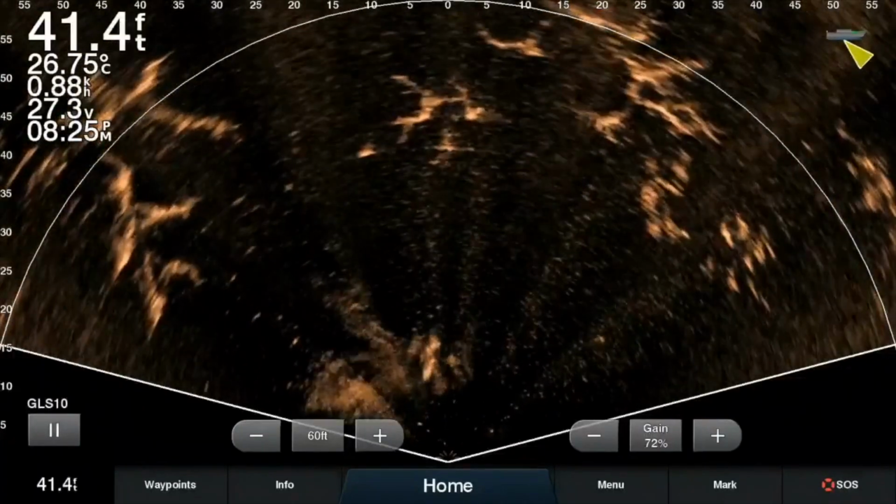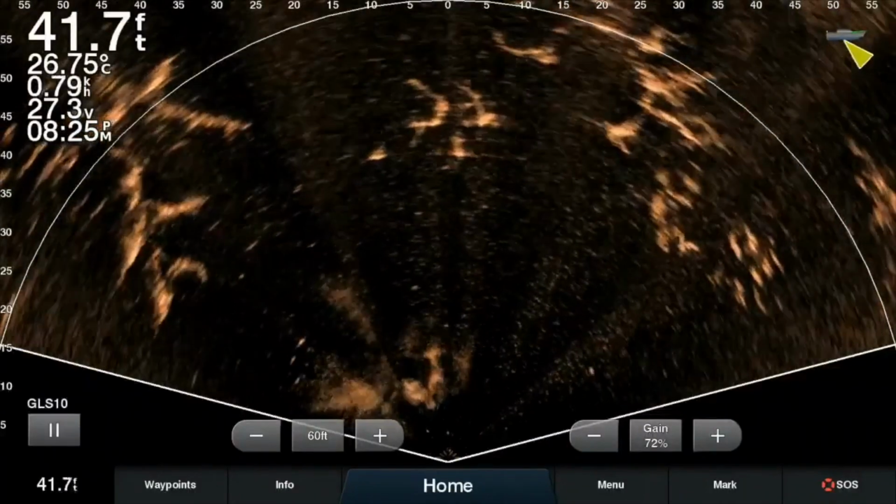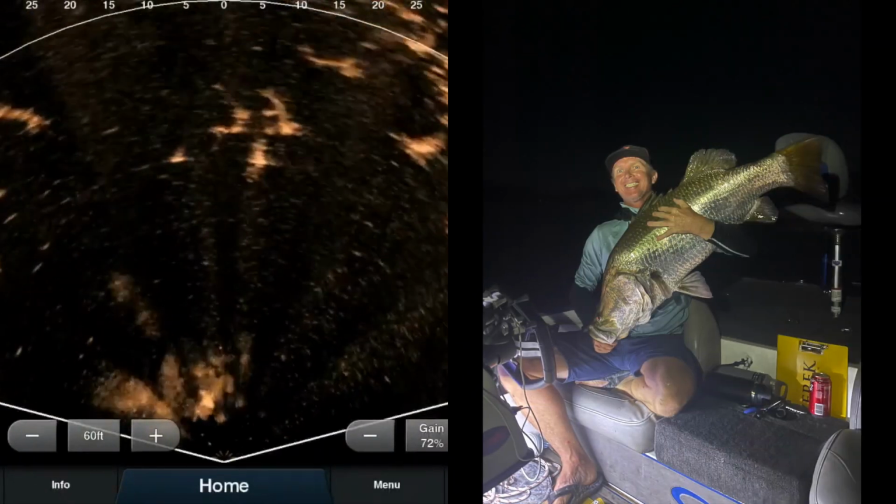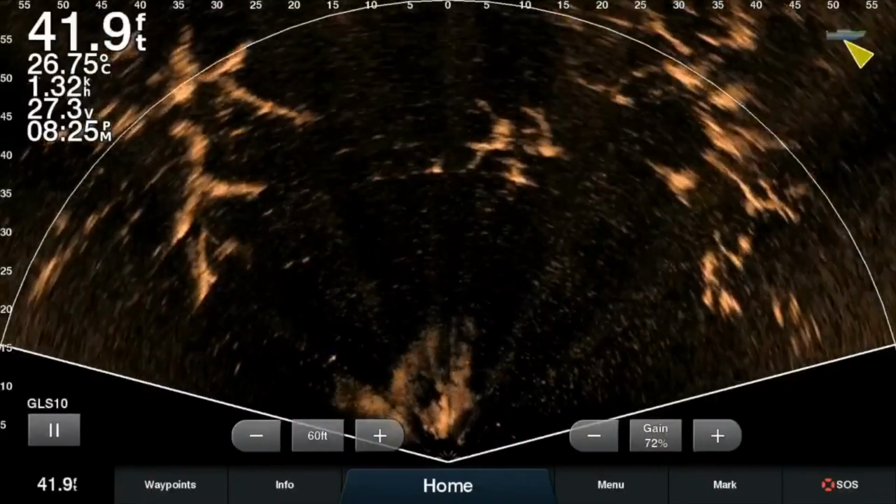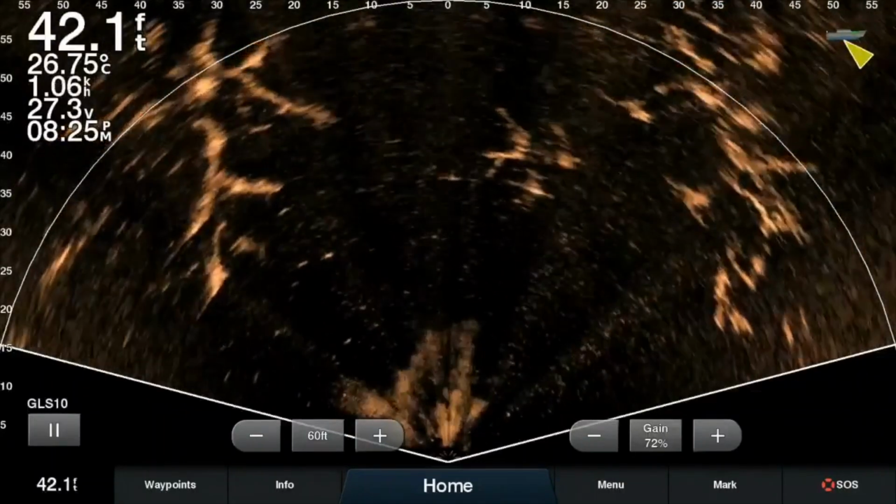And that's the fish coming to the surface and jumping. It shows itself as a 114 centimetre fish. How cool is that? 50 foot of water amongst some sunken trees. You can target individual fish on a tiny jerkbait.